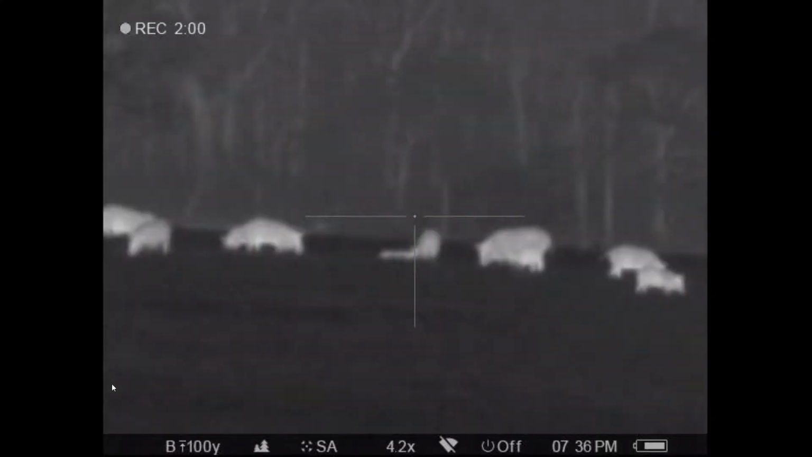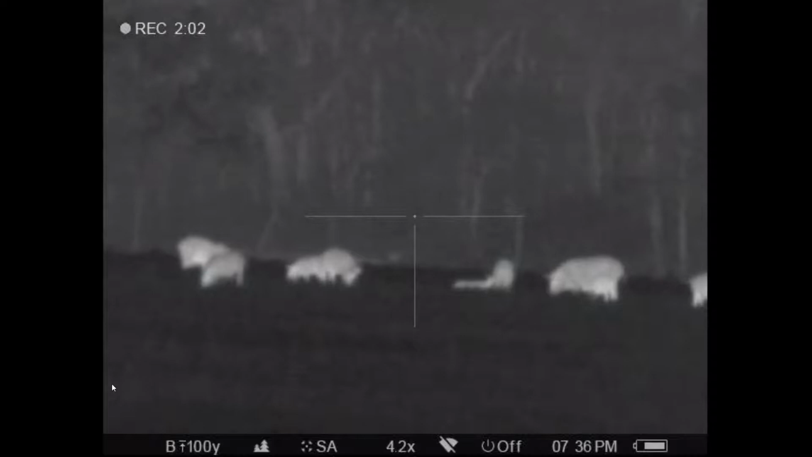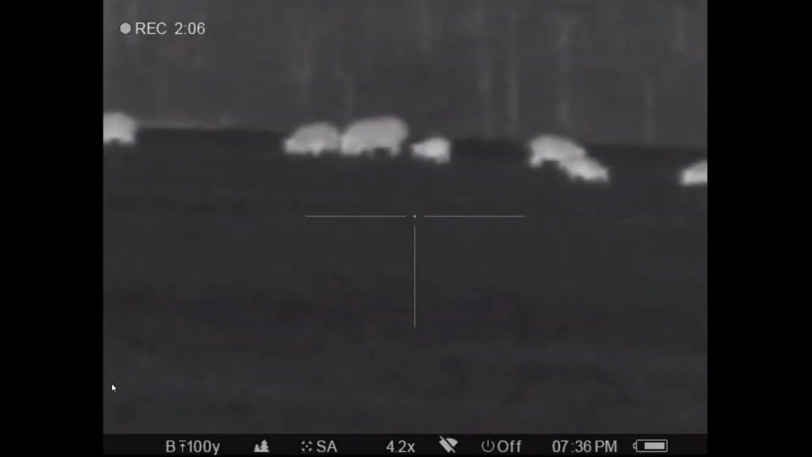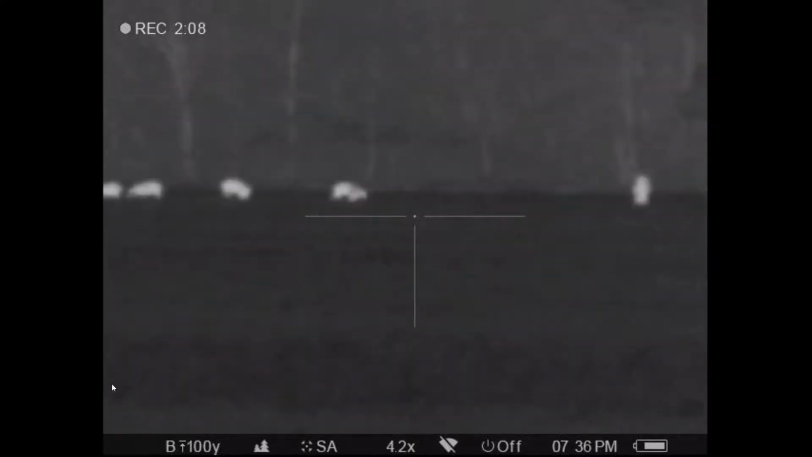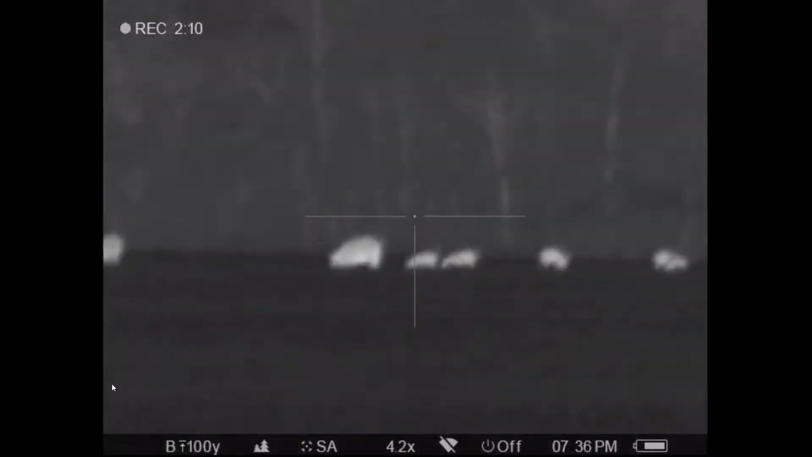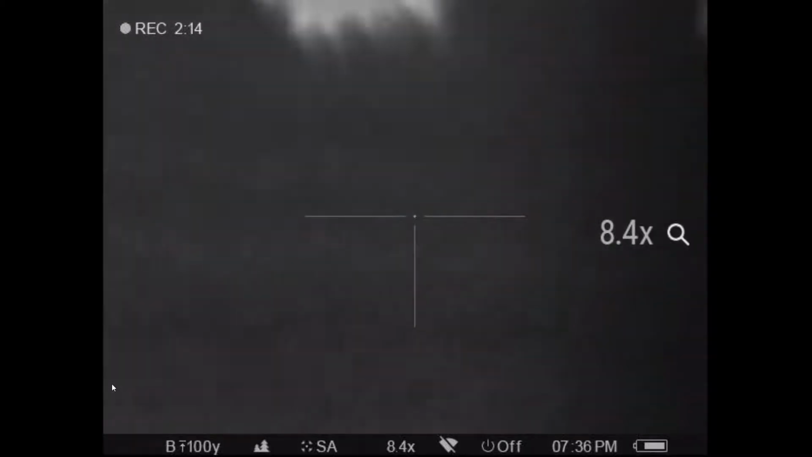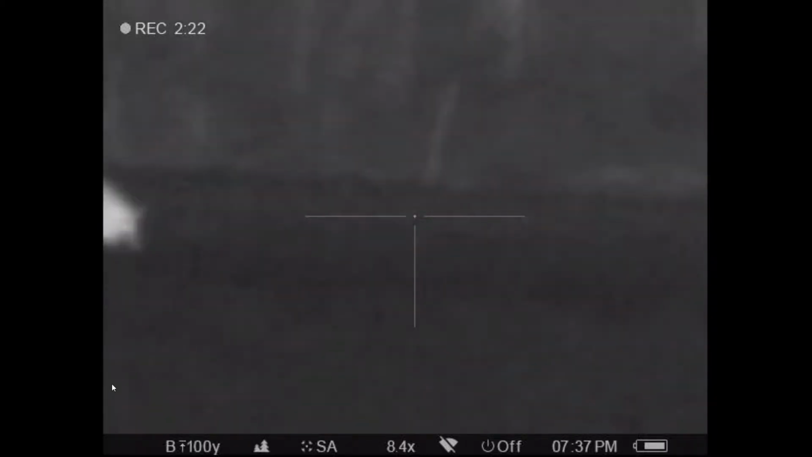All right. Now, do a nuck, make sure it gets clear. Now, which one am I going to shoot at? There's a lot of them out here, and I have no idea which is going to be the unlucky victim. They all look like they're pretty good hogs.